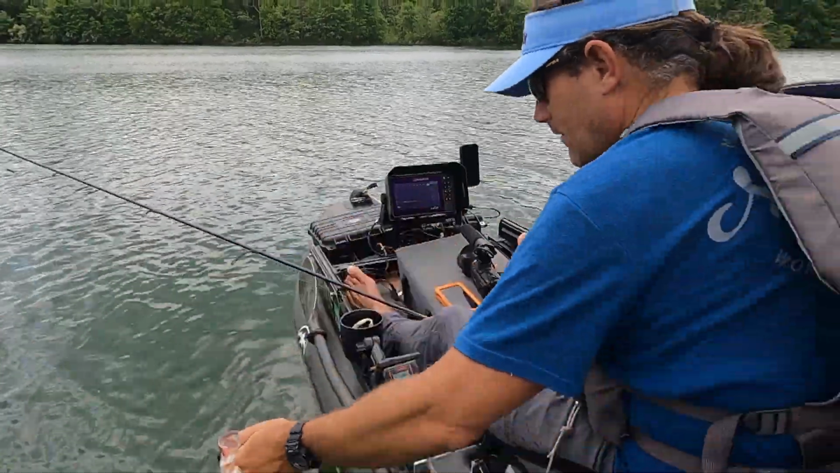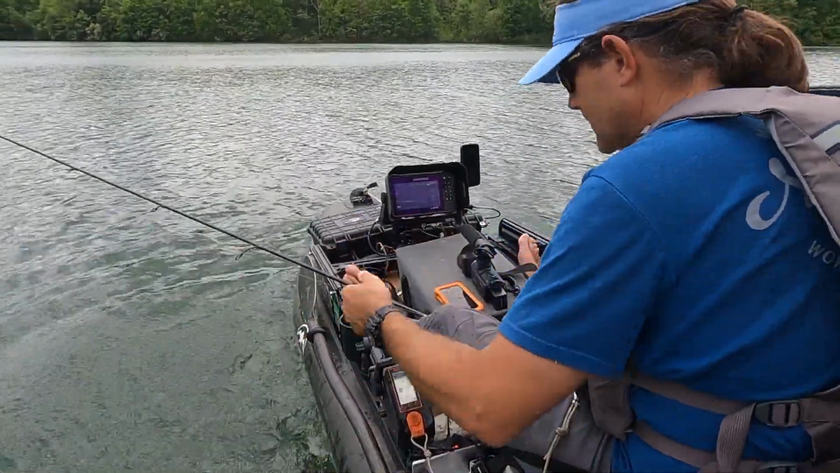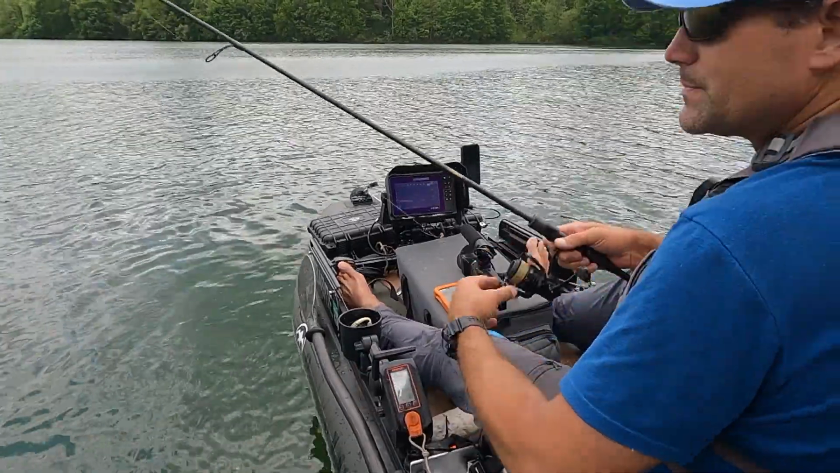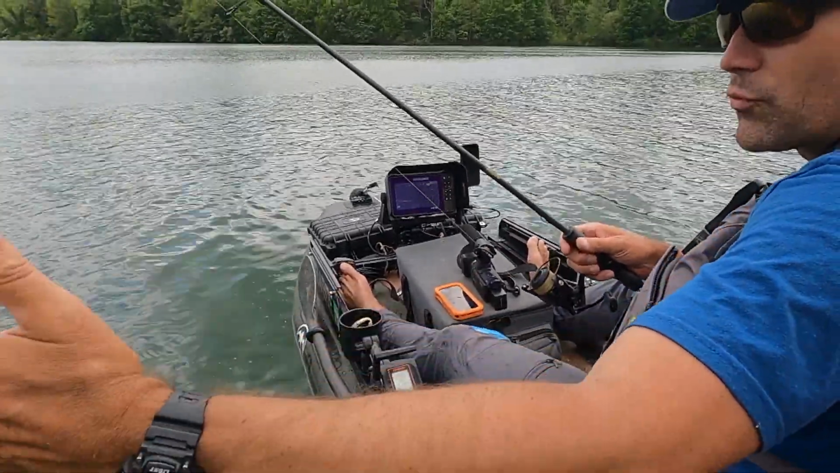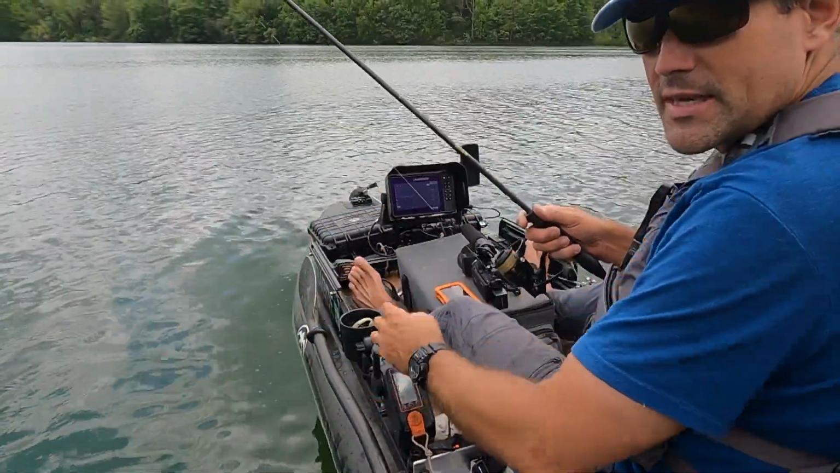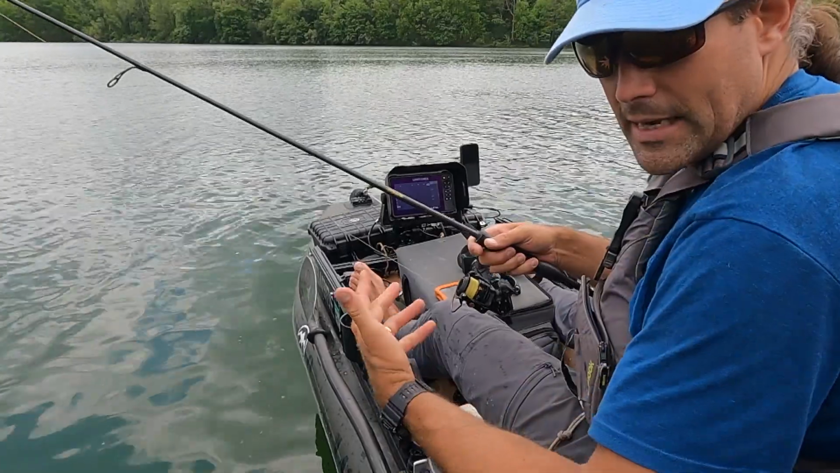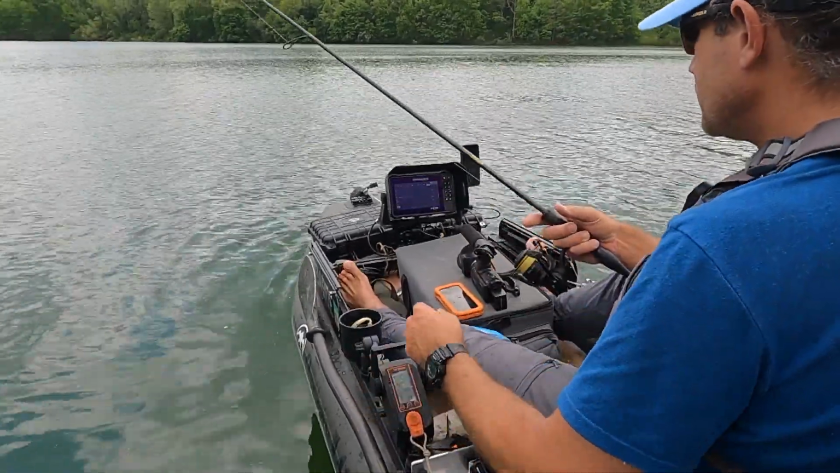I can see a lot of these fish. You gonna jump one more time? Nice. By scanning with the Active Target, in most of these cases, you see rock piles or points or ledges that come out into deeper water. You can see the bluegill, and somewhere mixed in with those bluegill are the bass that are the non-spawners, and that was one of them.